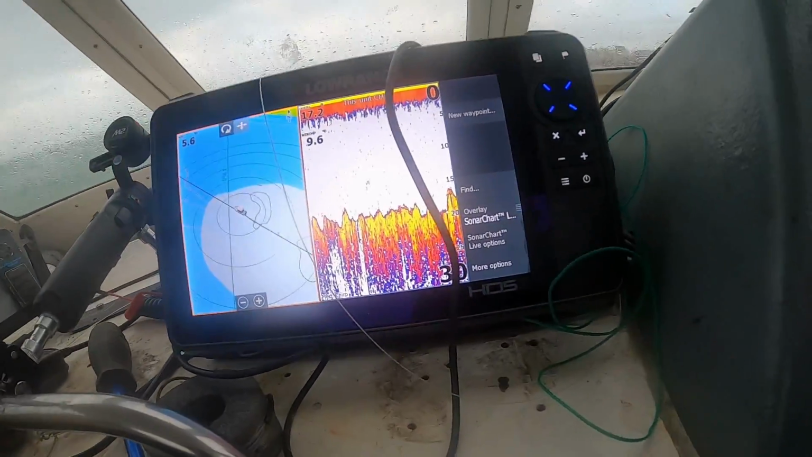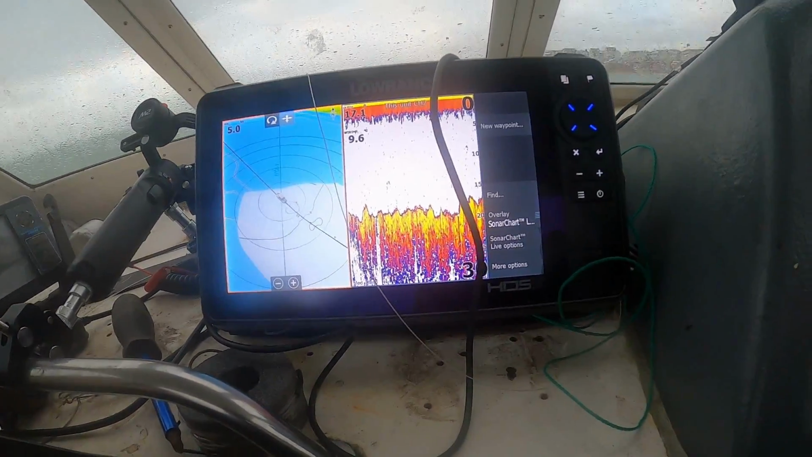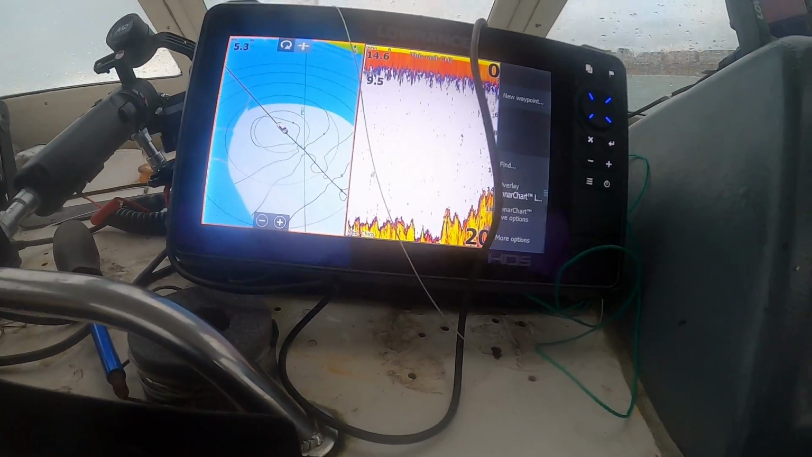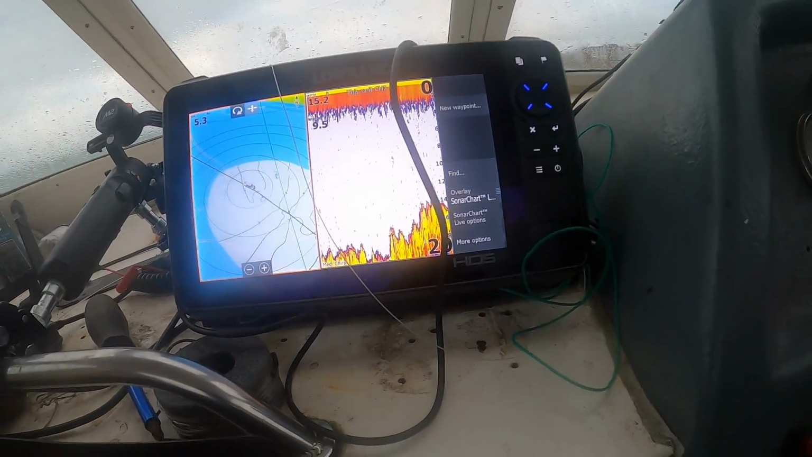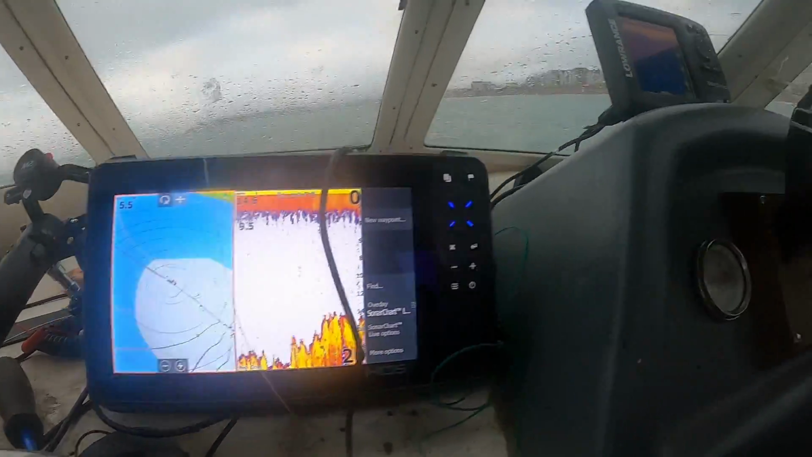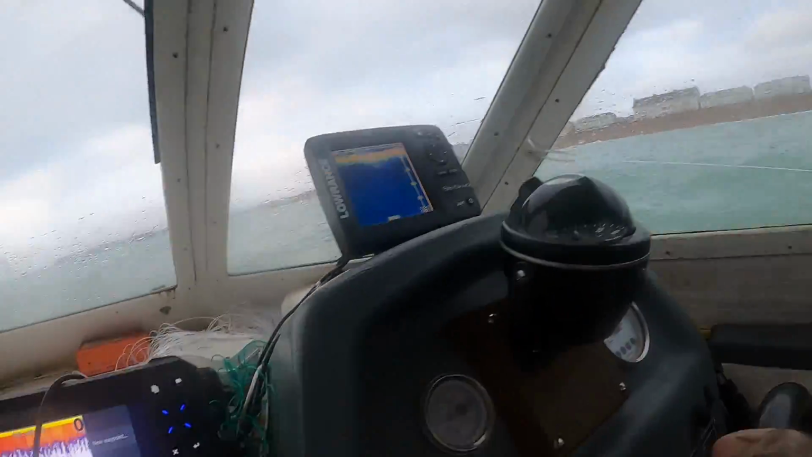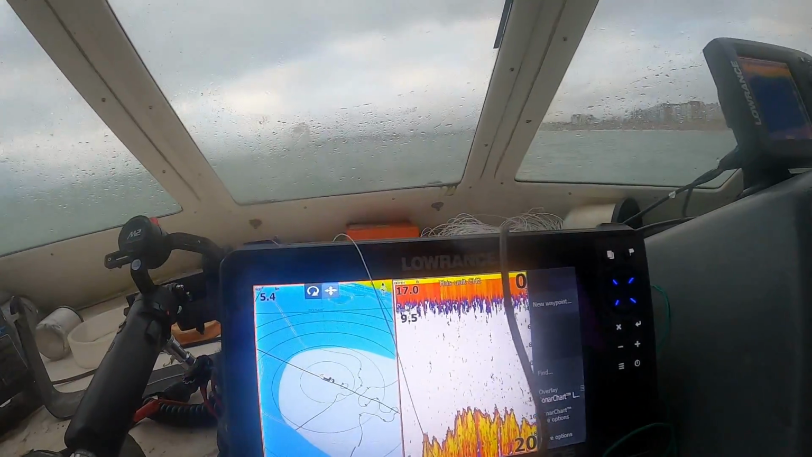Look at that. Brick size, 5 feet. 5 feet pinnacles. Look at that. Just this side of Martello Tower now. So the Martello Tower's behind us. Yeah. The reef is even bigger. So that might be worth remembering.